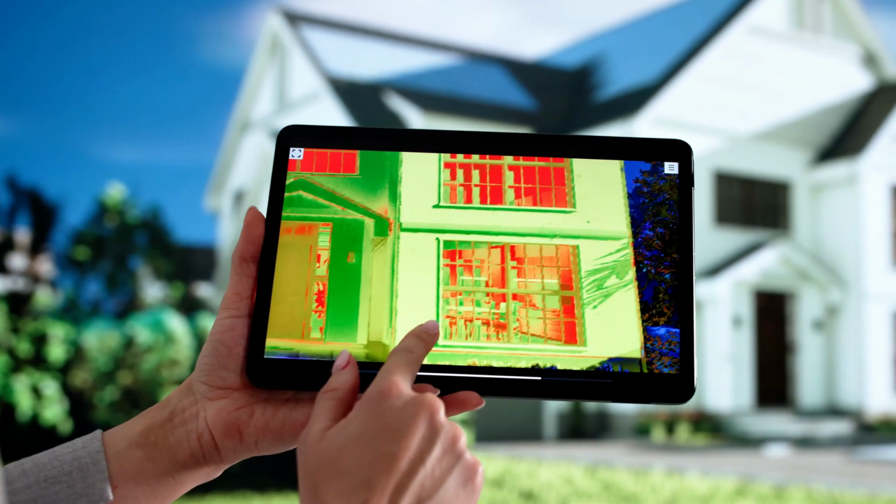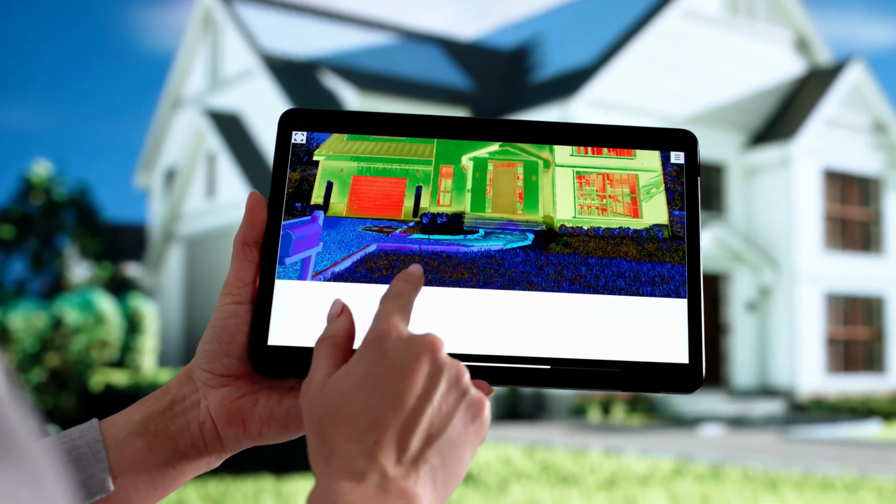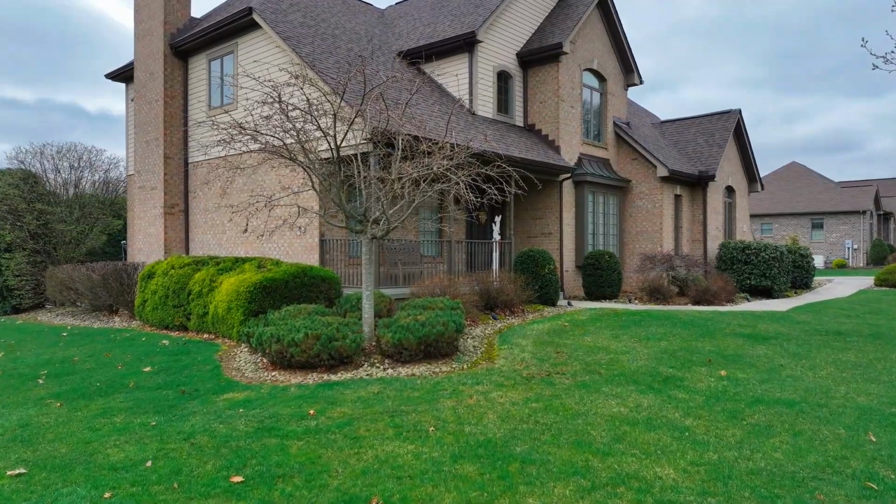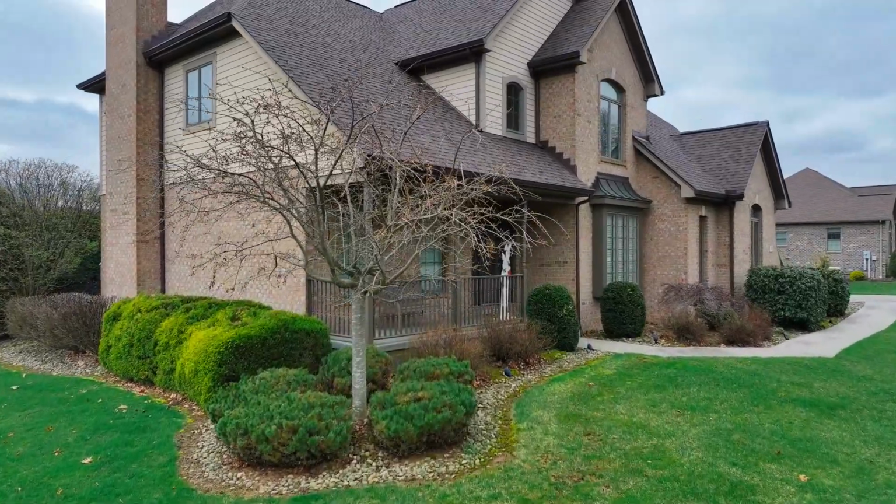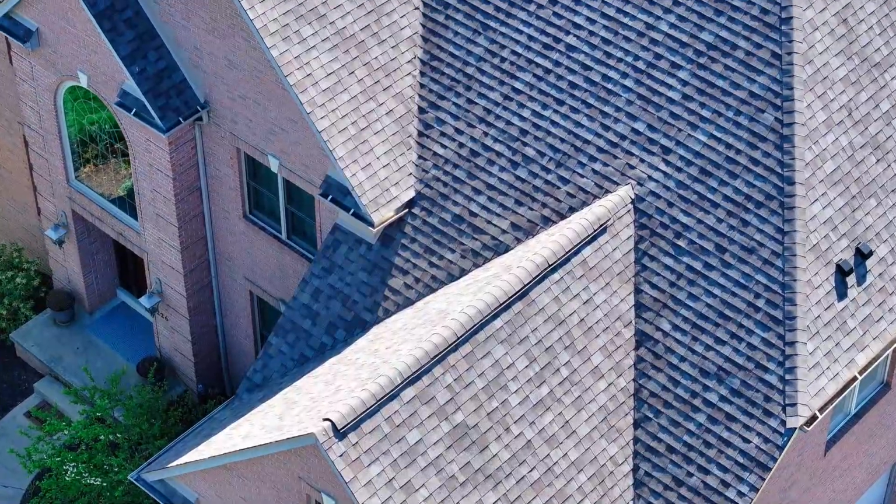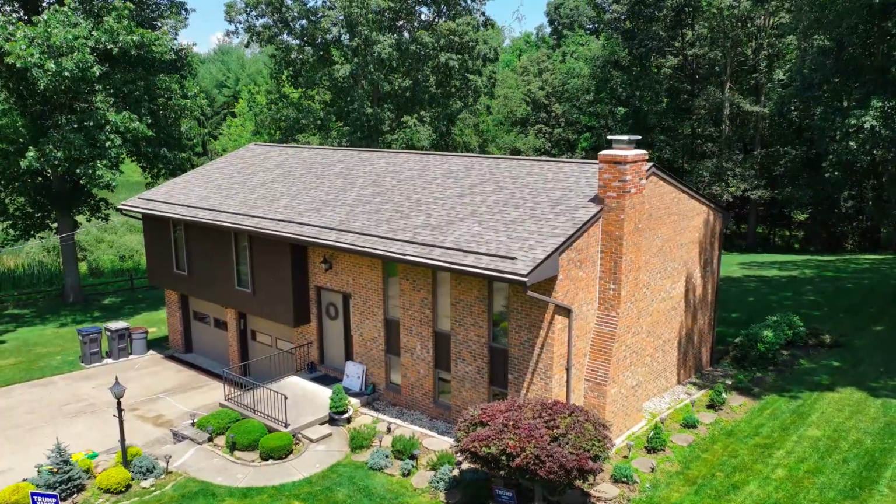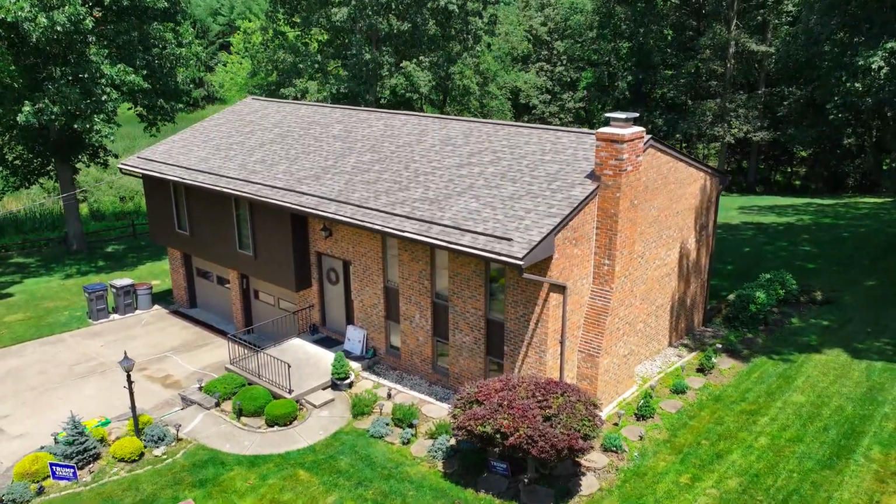because it can help us pinpoint the weak spots in your roof and help create the appropriate solution. At Dynamic Roofing Solutions, we utilize tech such as thermal imaging to make sure your roof performs at its highest level, and not just short term, but for many years to come.